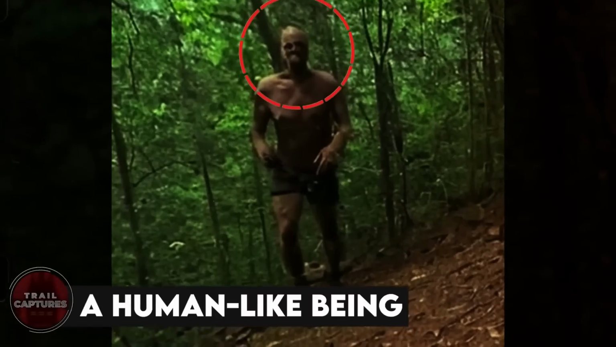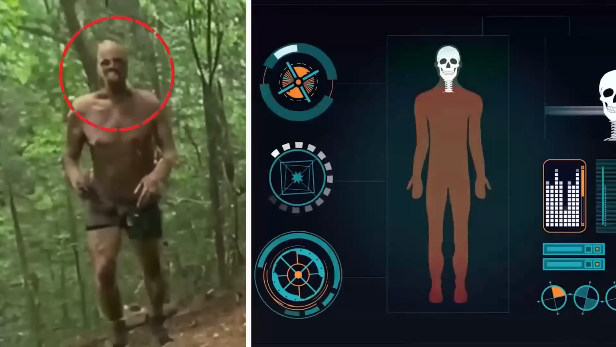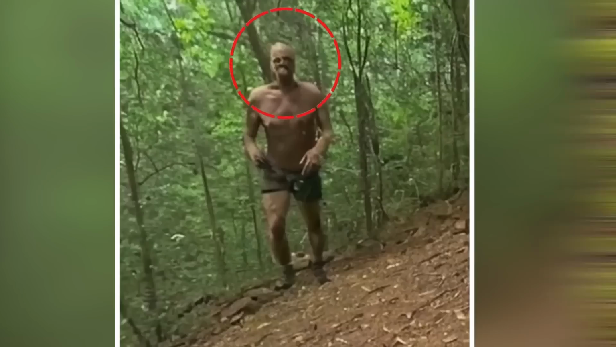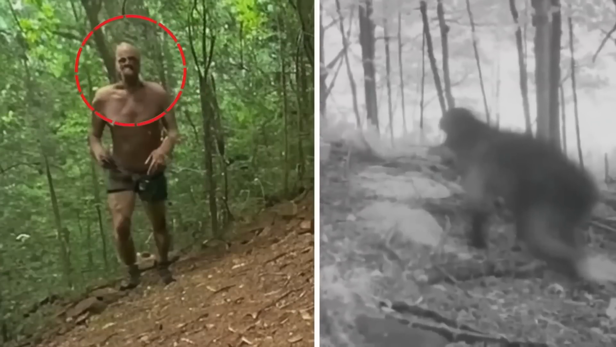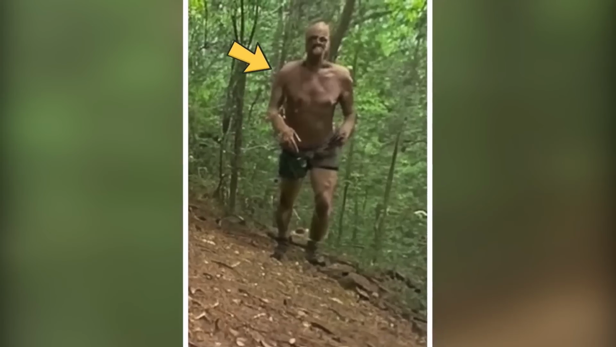A human-like being. Figure like a human, wearing shorts too, but the face and the color and texture of the skin points to this creature being just something else. But was it a Bigfoot, or are there other creepy and deadly creatures lurking in the woods? And this trail cam just happened to capture one. What do you think?